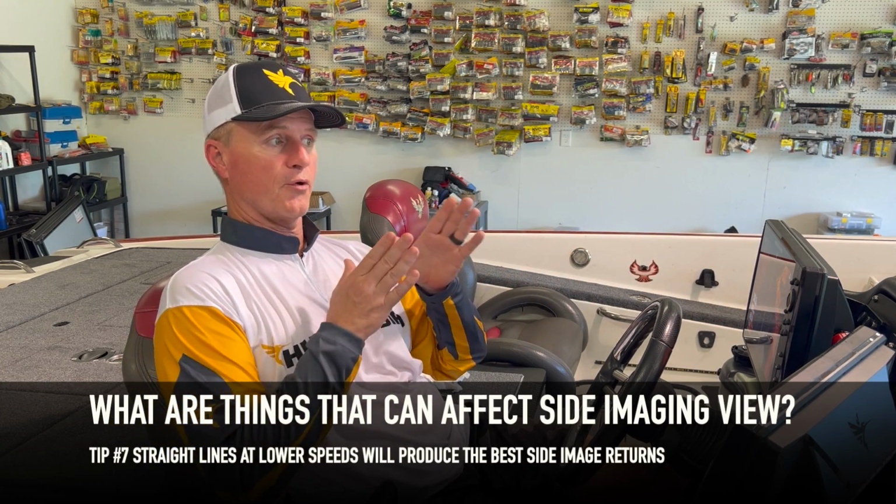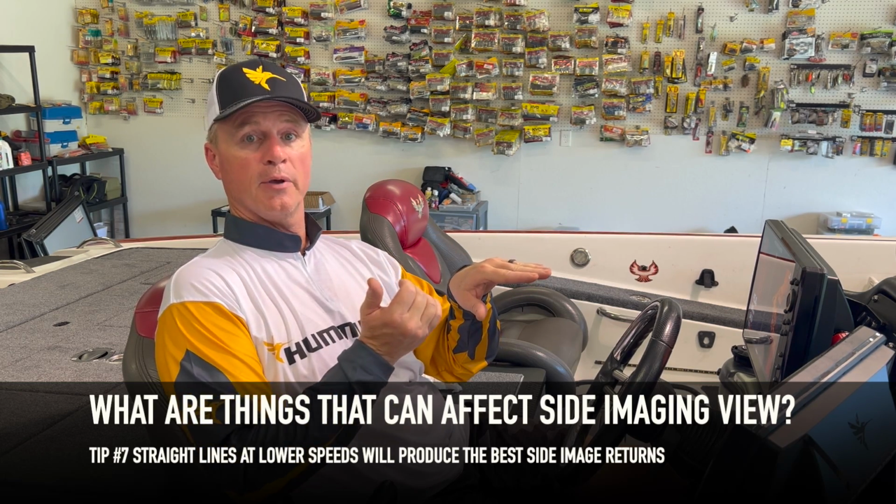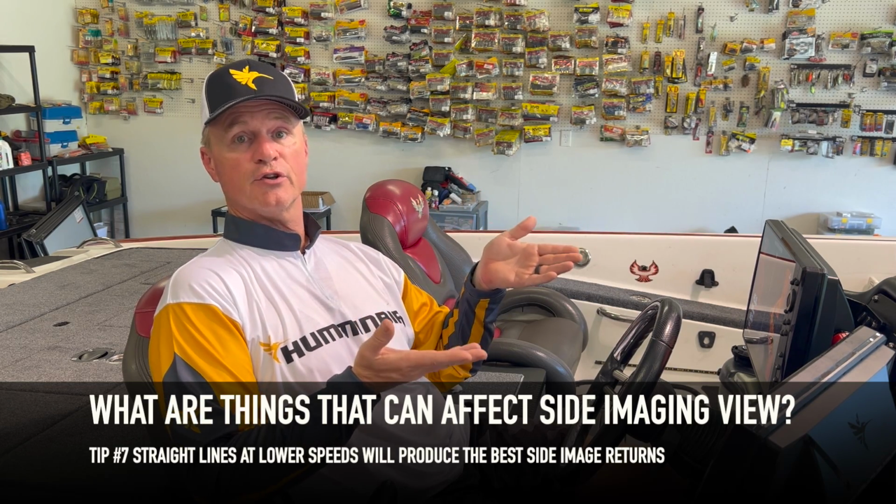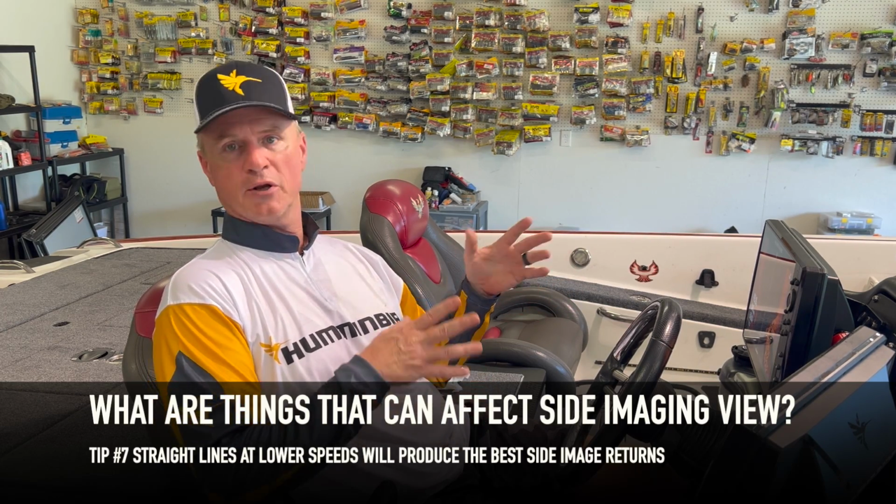A lot of times when people are out scanning, they don't realize, especially those that don't have a jack plate, their motor will be down, and so they'll block a beam on one side or the other, or they don't have their transducer installed or leveled properly. And the last thing is just pure weight distribution, whether you have too many batteries or tackle on one side of the boat or the other.